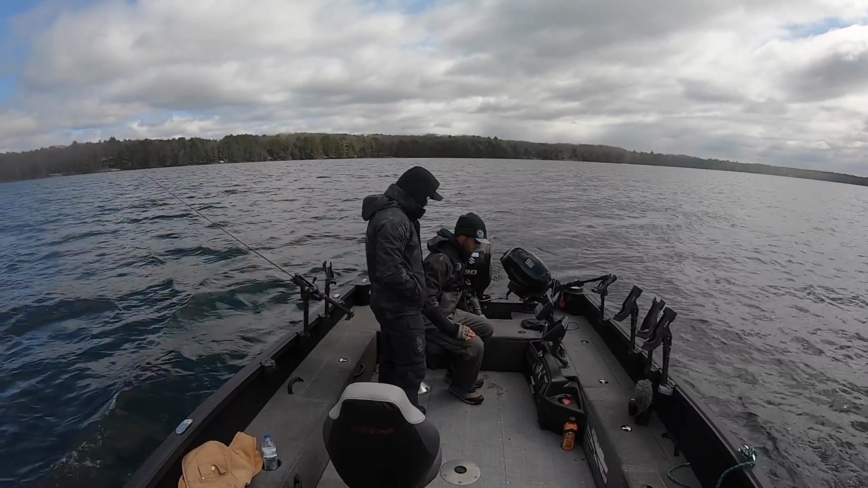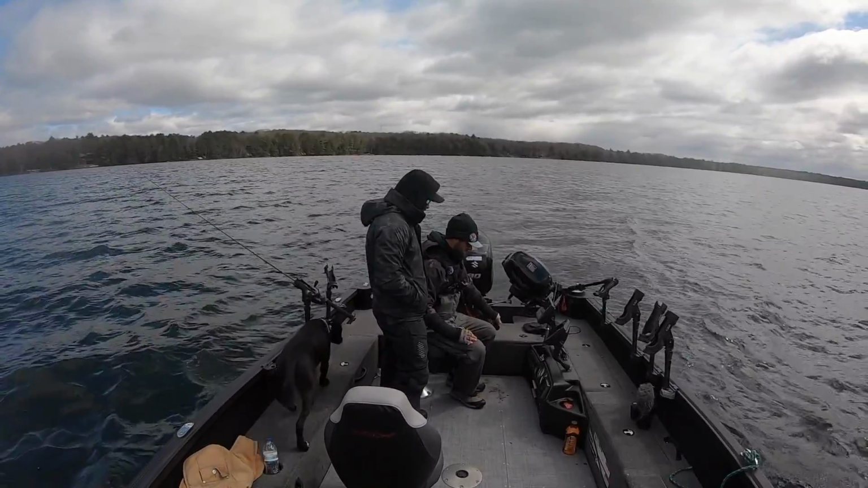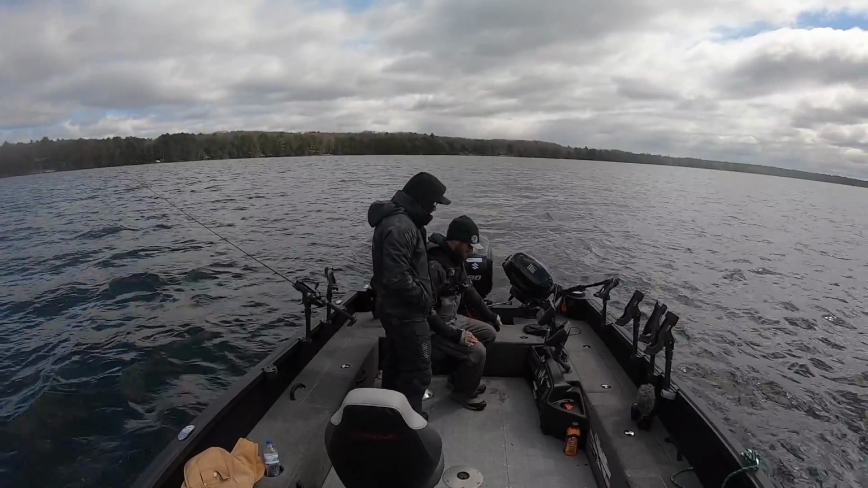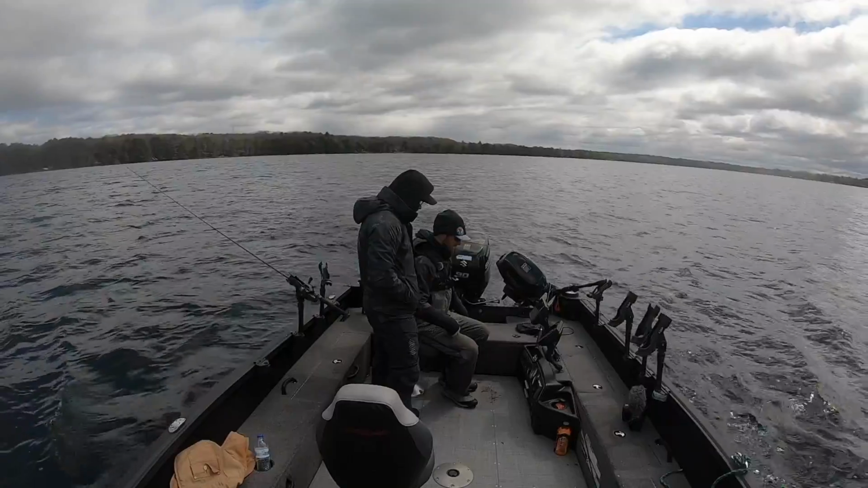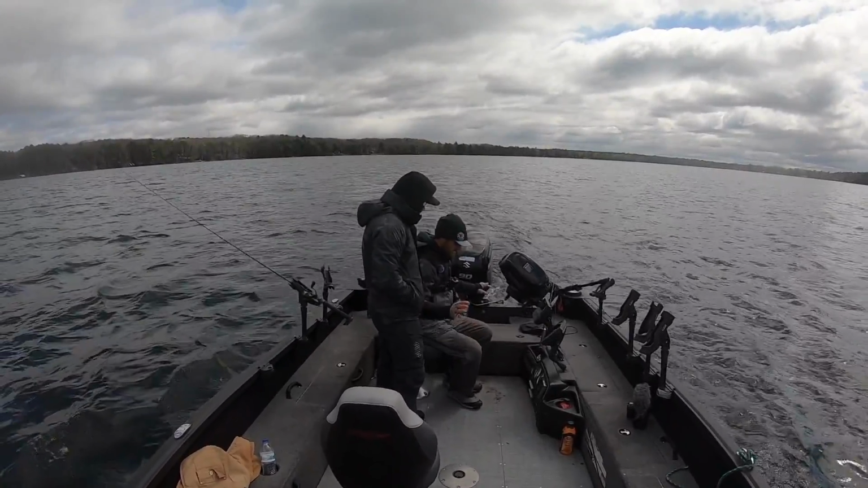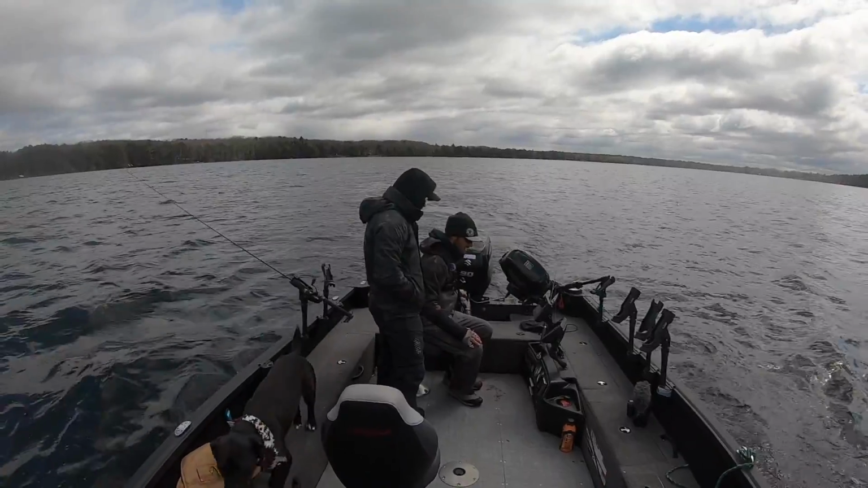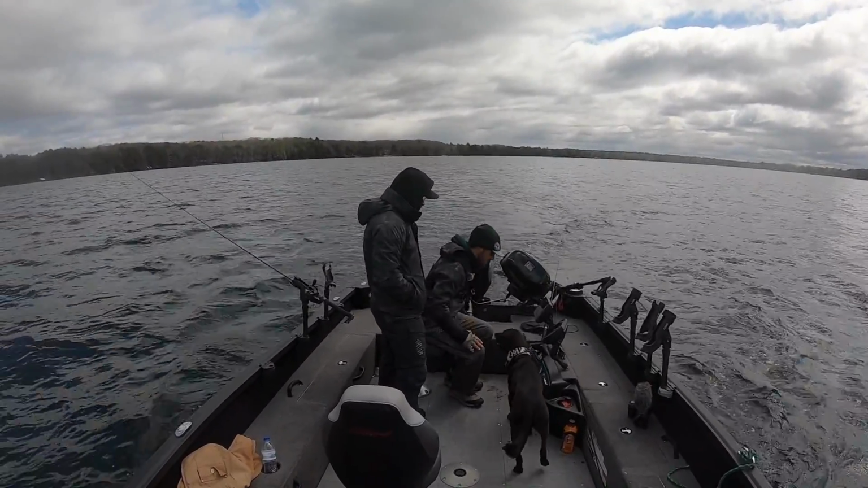A couple fish way off my right, up in some sand, not really super concerning. Just your classic walleye spot. Just anytime you have a spot that has weeds, sand, rock, and a large flat, there's almost always going to be fish on these kind of spots in this early season period. Really from now until I'd probably say like early June.